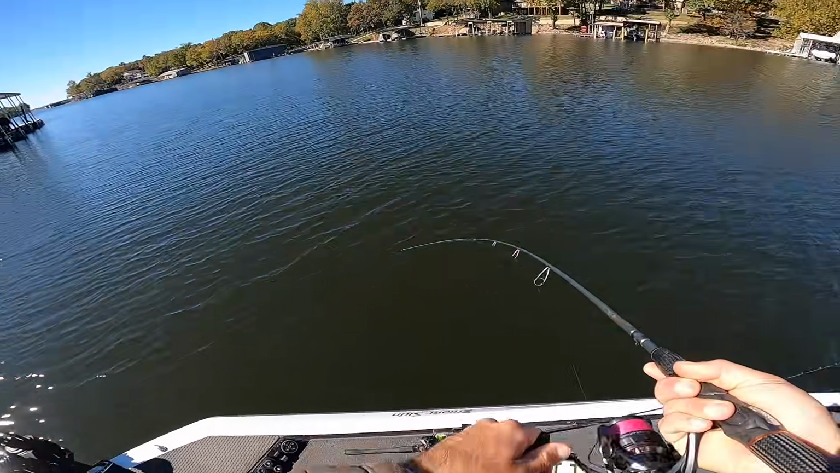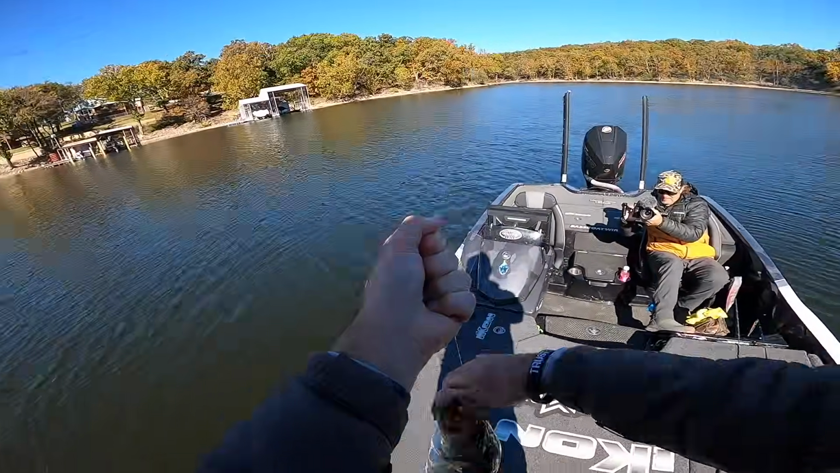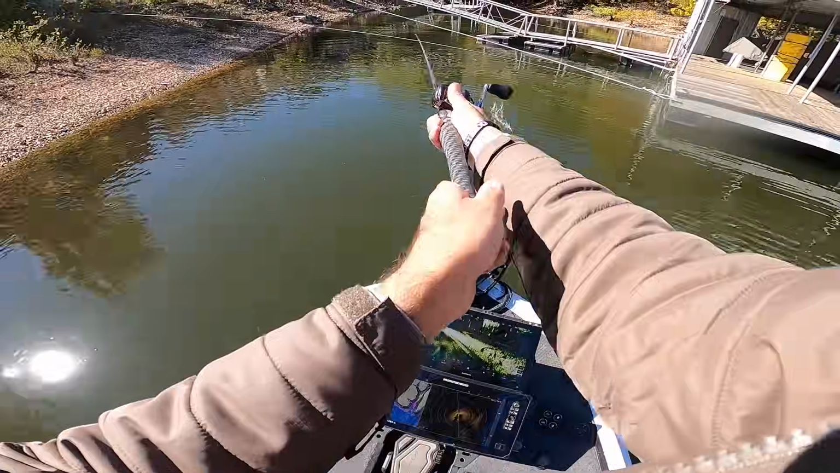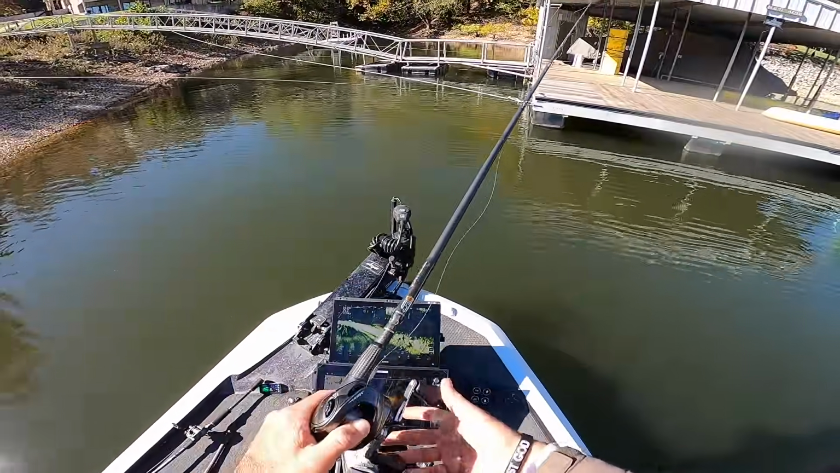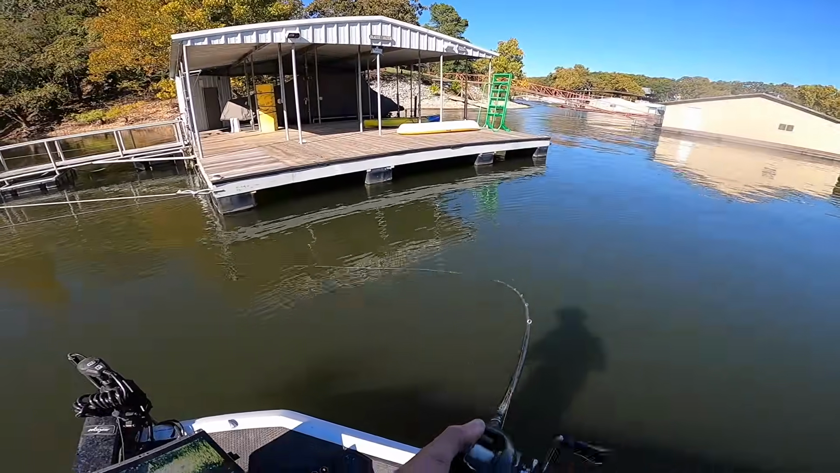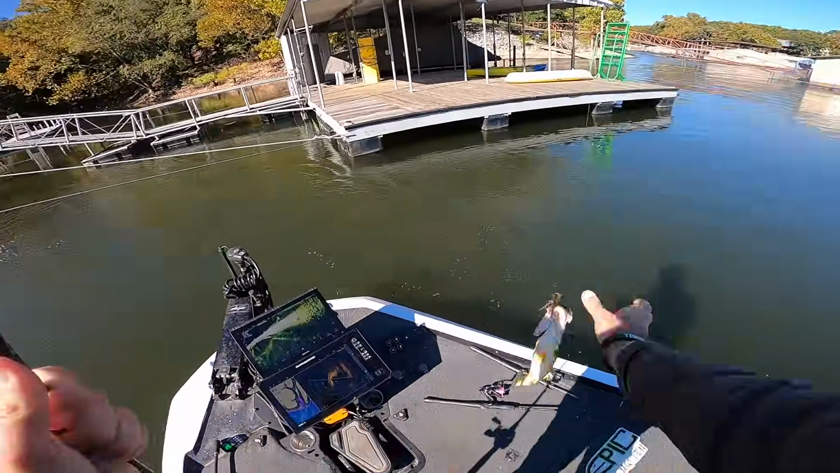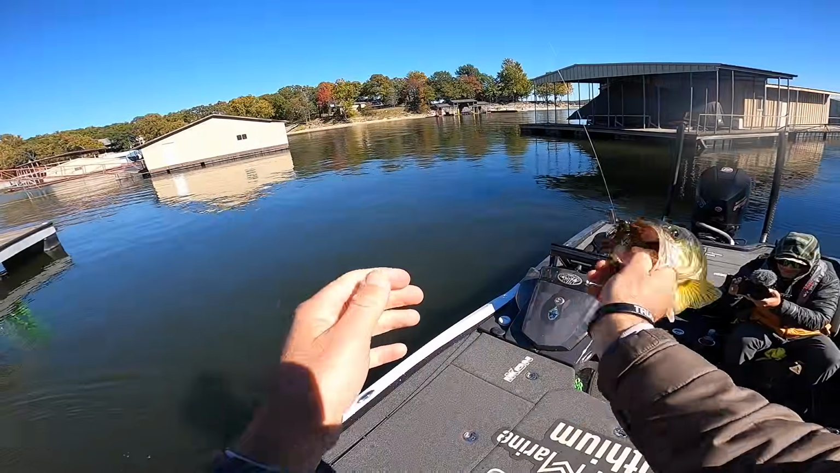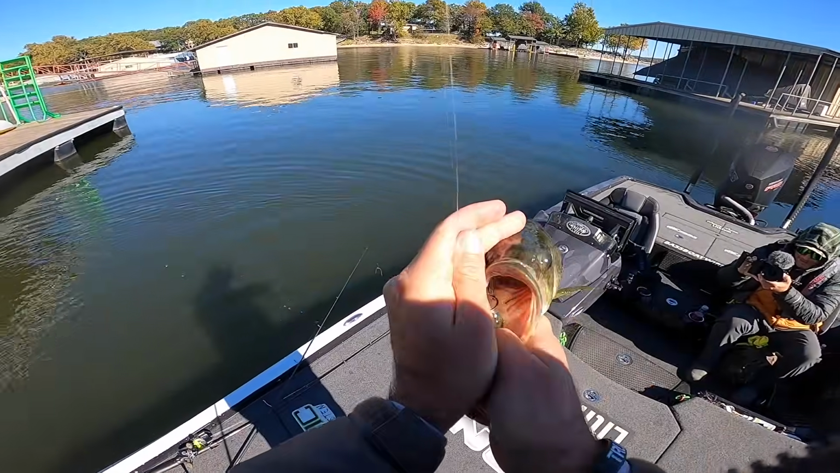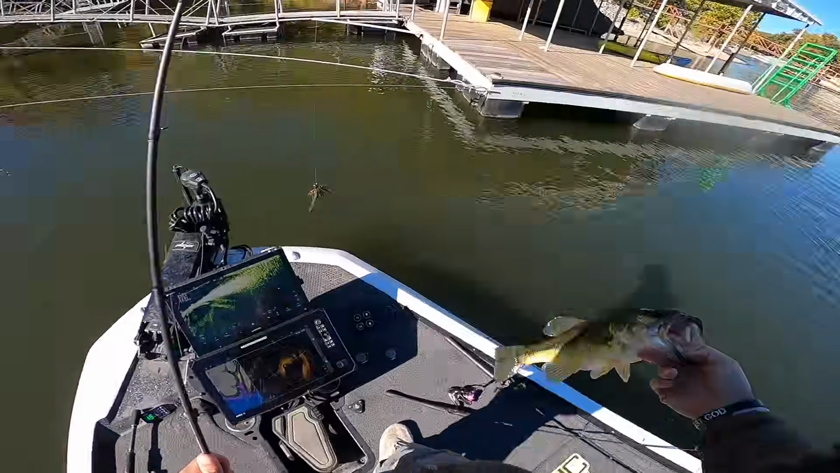This is Spotted Bass Cove. It's not a bad one. There's one. Needs to be bigger than that. I think the size limit's 14. He'd be close.